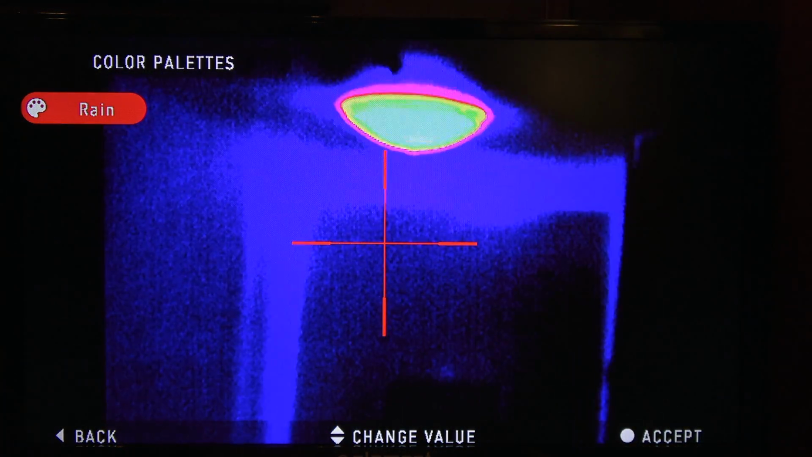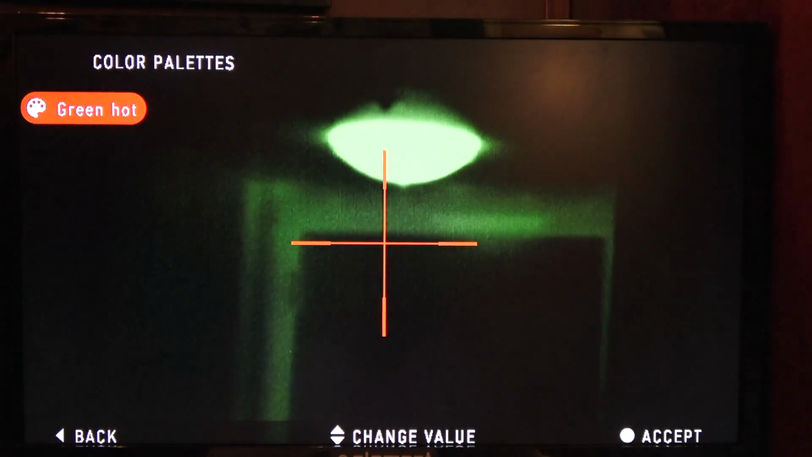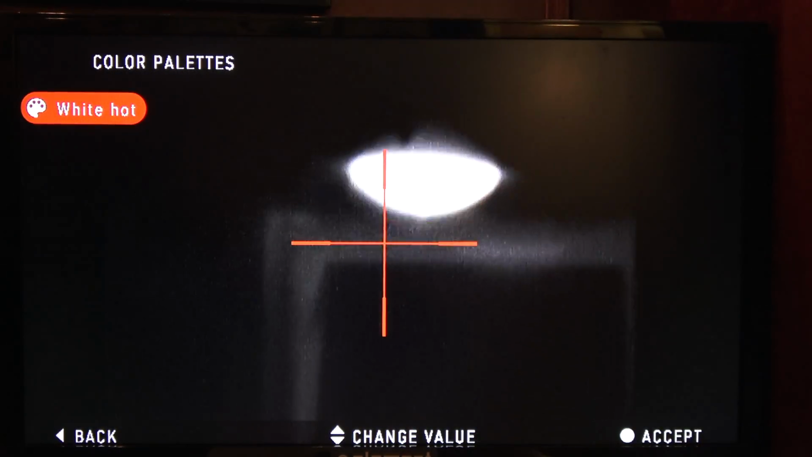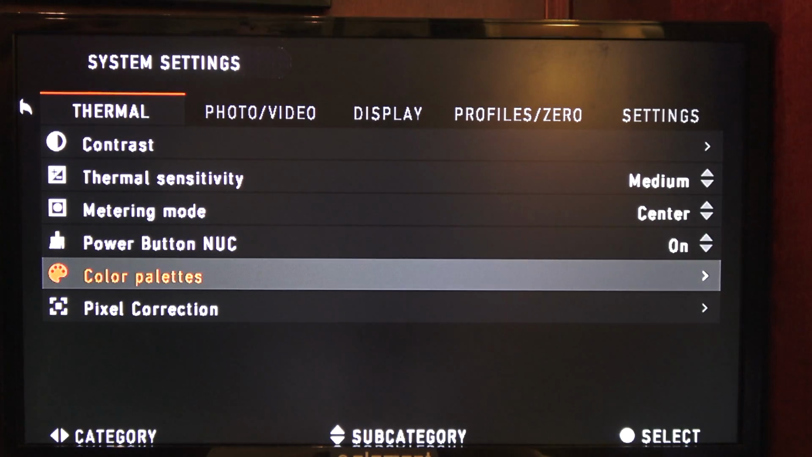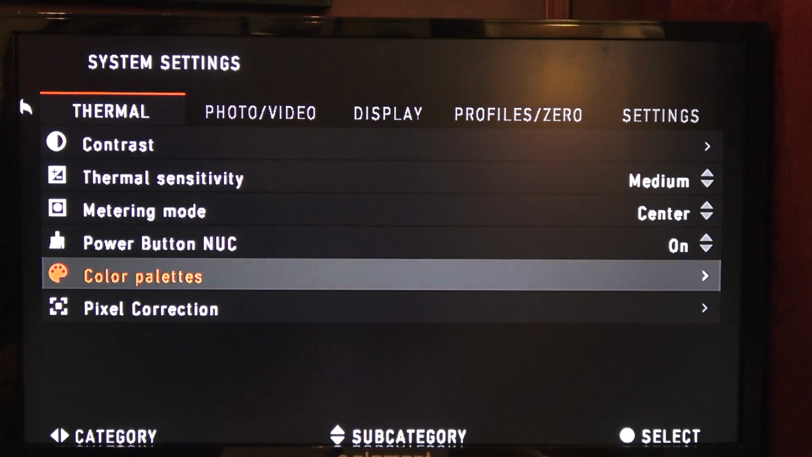Rain. There's the heat signatures when you see the different colors from the light. I'm liking that white hot. All right, so we'll select that. So let's go back. So we got that. So that's the color palettes.